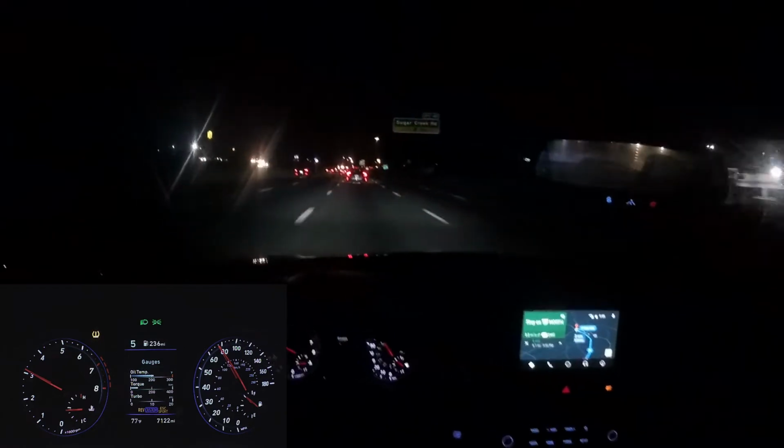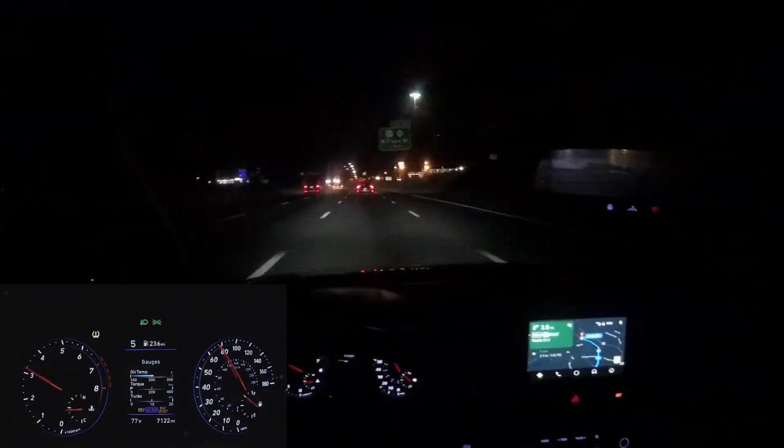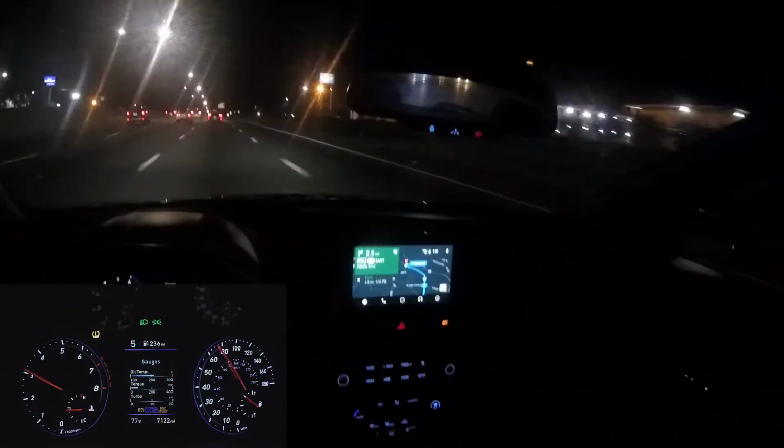People in their regular cars that drive like maniacs out here make me laugh. I got passed earlier today by a Toyota Corolla that, I mean, he must have been doing 120 miles an hour just in the fast lane with the cruise control on, because he just disappeared into the distance. I was like, well, that's pretty bold.